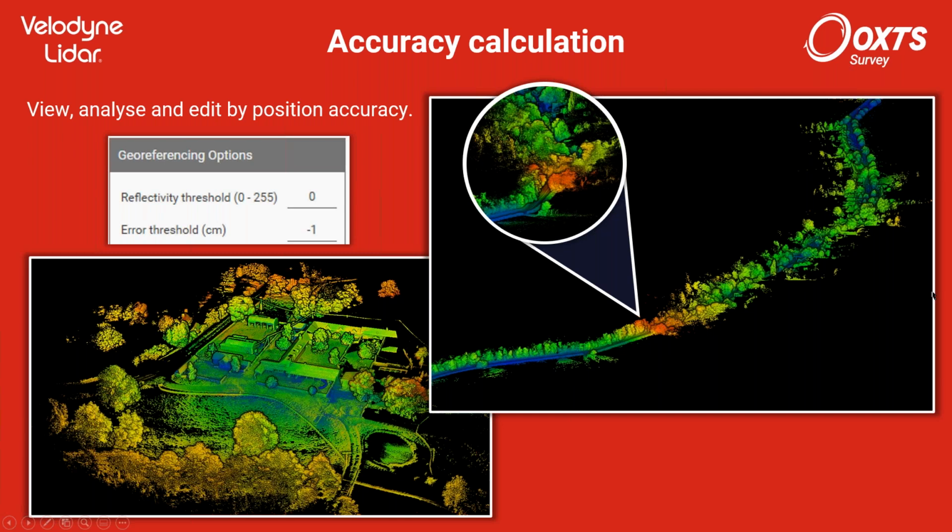This is really useful because you can see exactly where you might want to resurvey, or you might want to simply edit out points that are above a certain uncertainty. So perhaps you want your point cloud to have all its points below 10 centimeters of error in its position. You could just remove all those points. So this can be a really useful and quite unique feature.